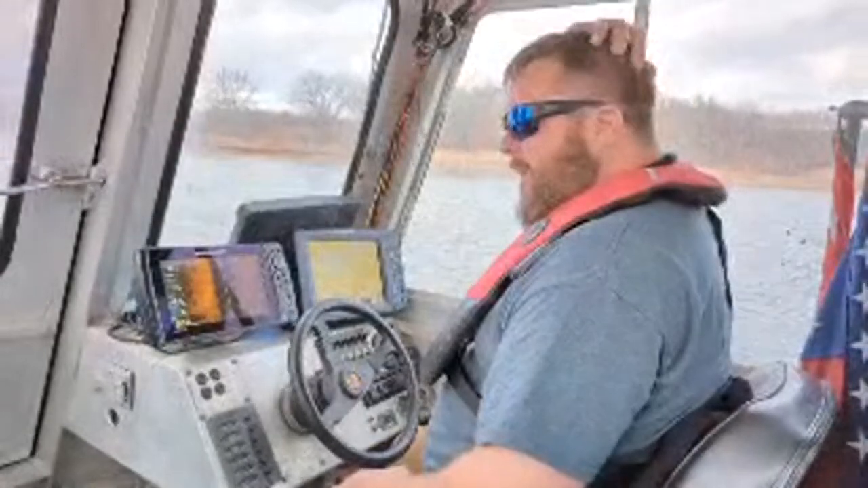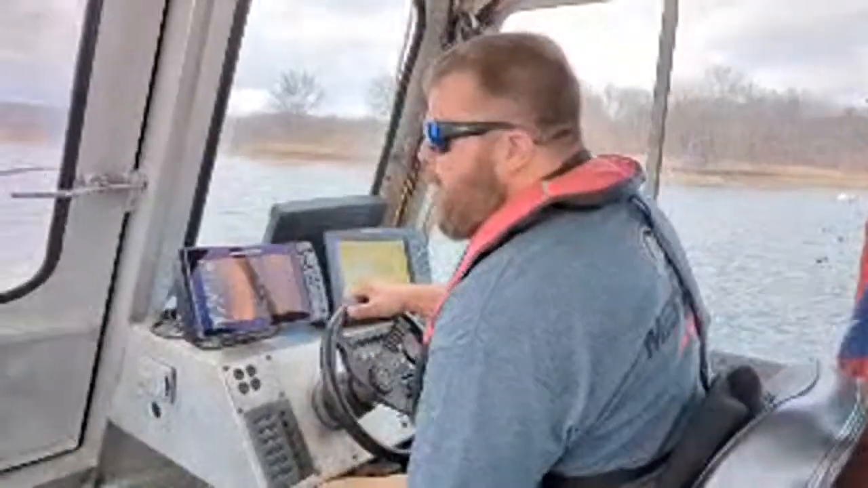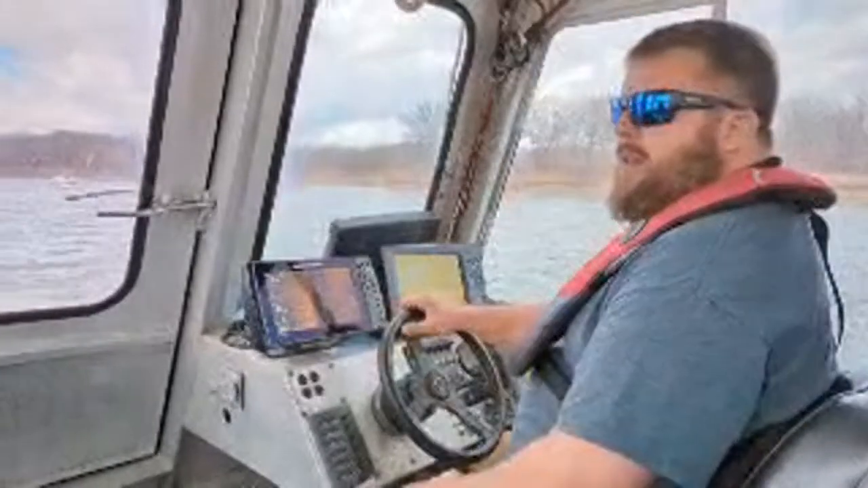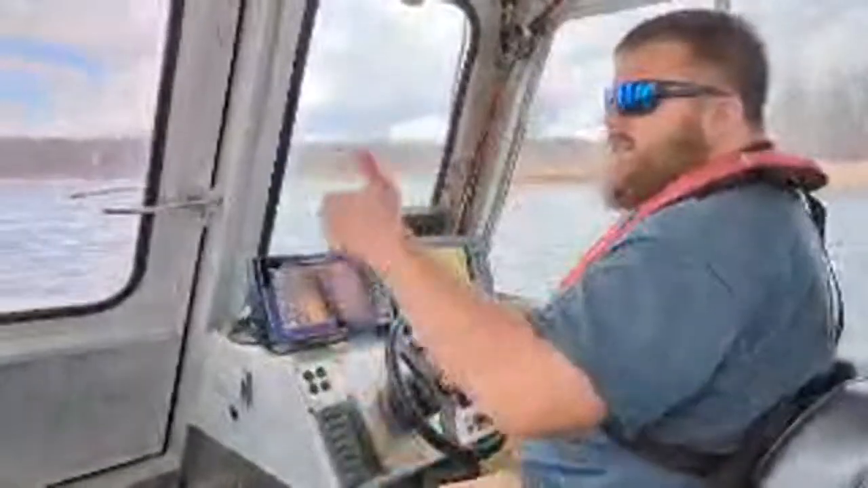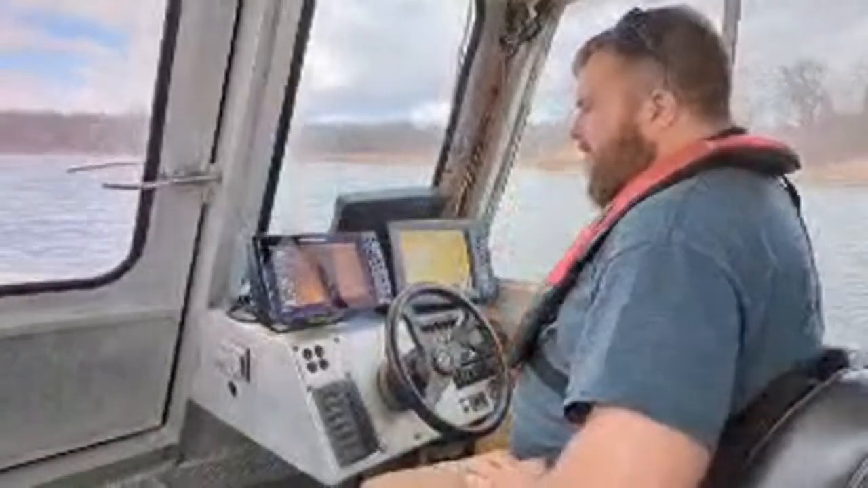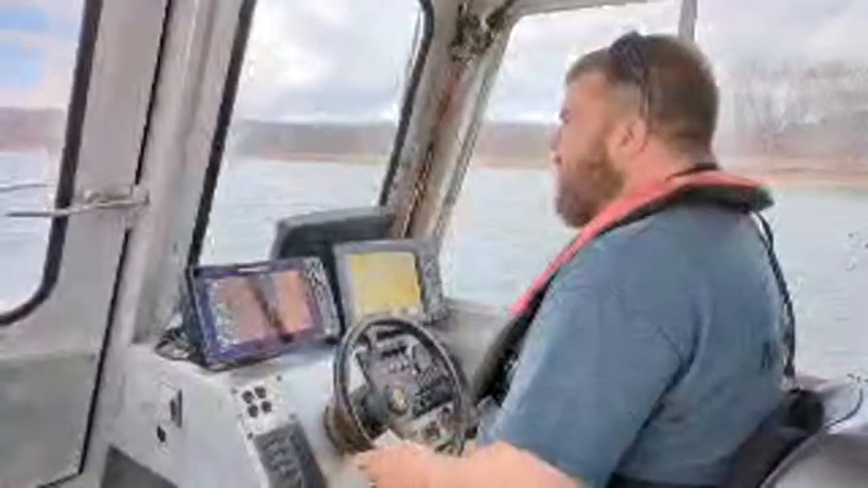There was no access in those rivers for the people that were missing. It was all electrical plants and big river walls, and it just wasn't accessible. Plus, that river was just raging, so it was definitely a difficult search.